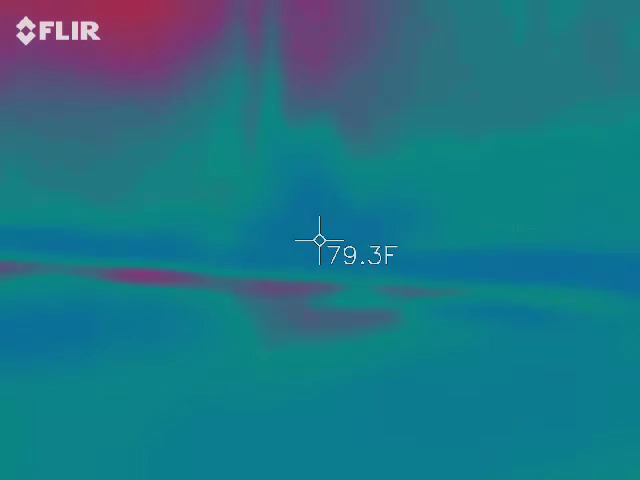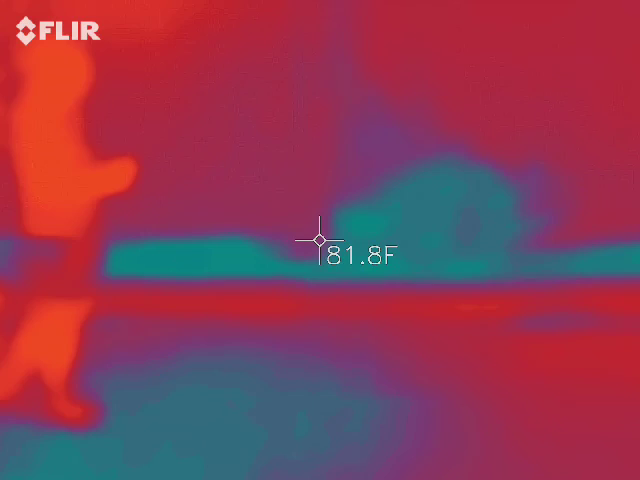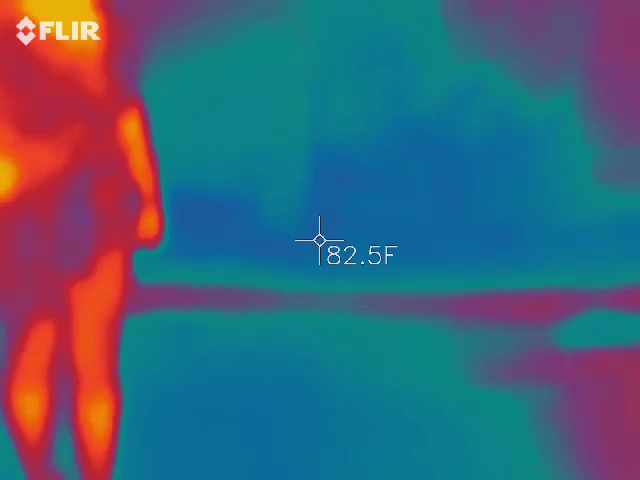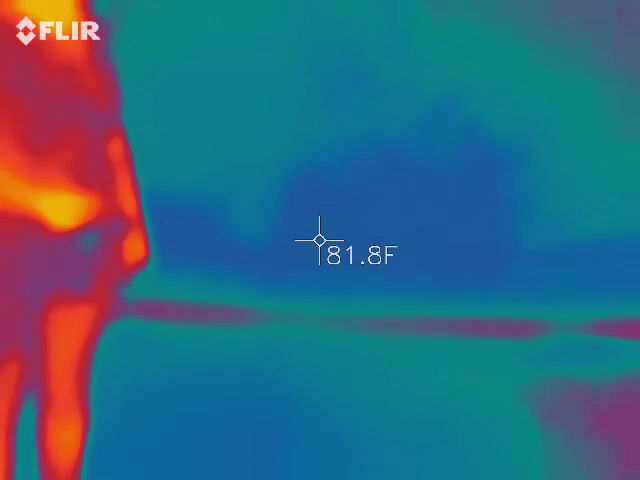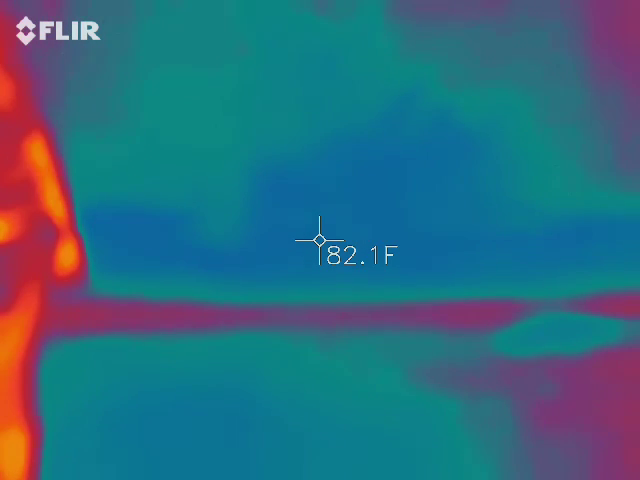Oh, I messed up my whole thing. Walked right into it. Threw it off. Nothing yet? Nah, nothing consistent enough to say, oh yeah, that's something. I'm trying to get it on my phone. It does it periodically. It spikes on your phone. Periodically, that's what I'm saying. It's not consistent enough to trust.